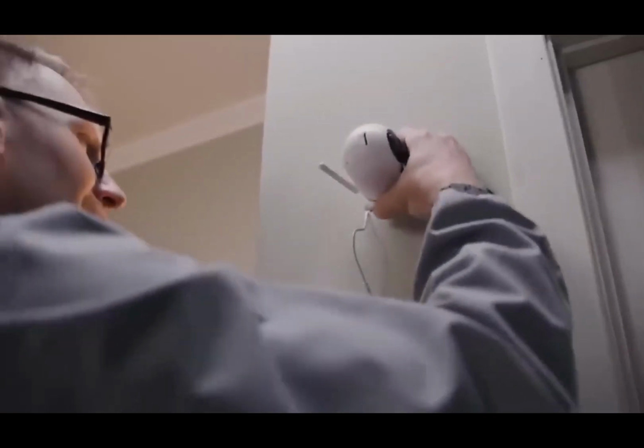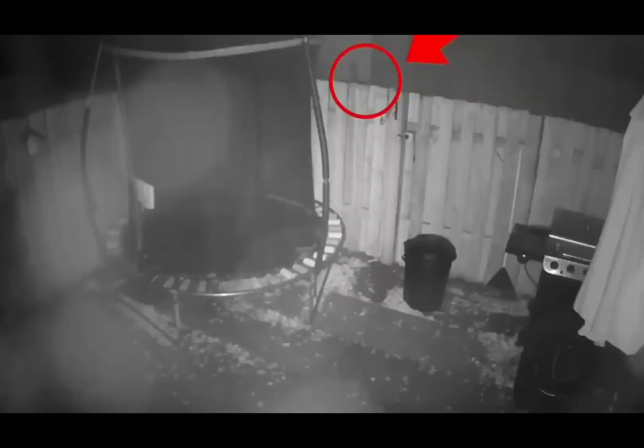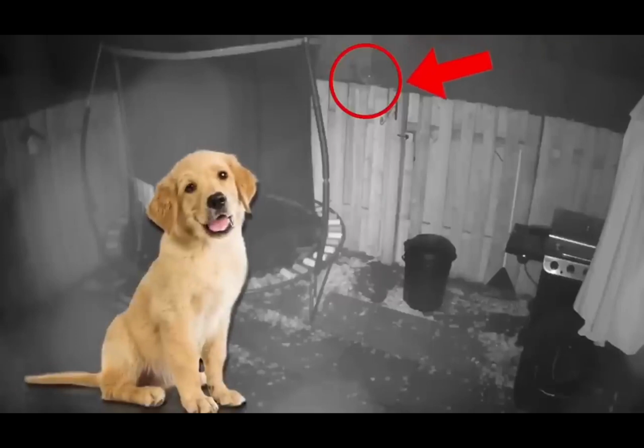A couple had been noticing weird noises in their backyard, but they'd never been able to know what was causing it, so they installed a camera there. It was all peaceful and quiet at first as nothing suspicious happened, but as some time passed, we saw a creepy head popping out of the fence. We see it once, then we see it twice. Was it just a dog, or was it something which had remained hidden from us since forever?